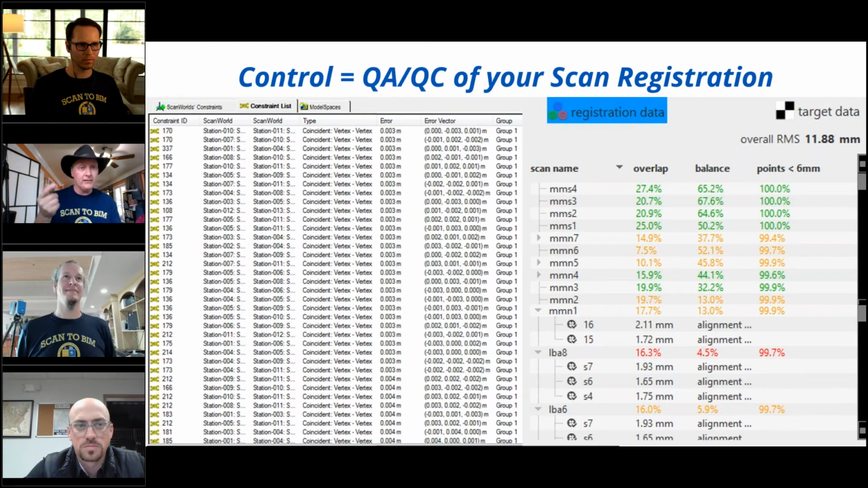And if it's your scanner, then hey, it's time to send it in. That gives you some sense that something's going wrong before the client calls you up and says, we're out here measuring and what your scanner said isn't what we're getting. That is not a call that you ever want to take.